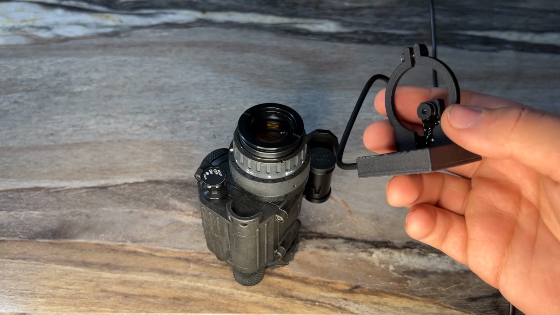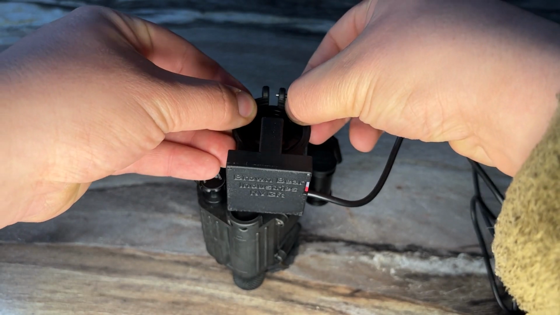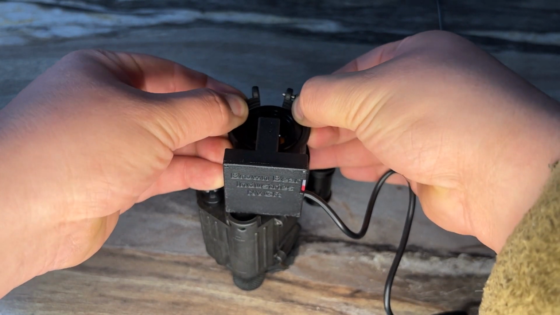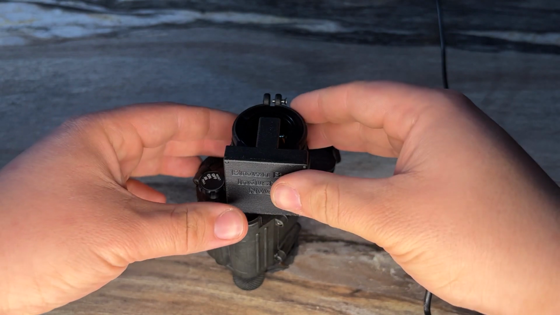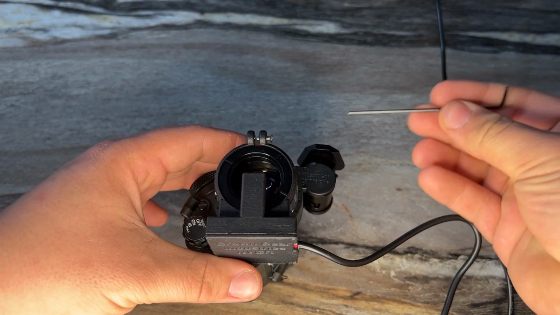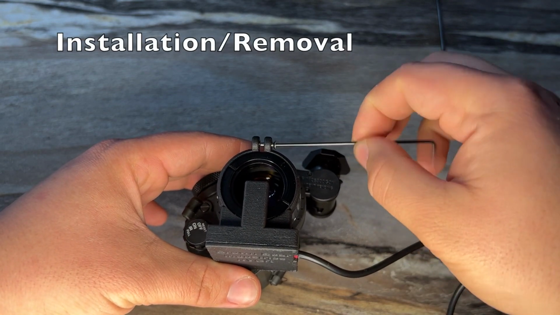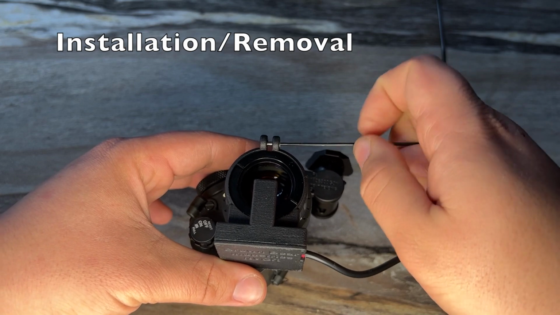Now, funnily enough, with my specific setup, a PVS-14 with my Team Wendy helmet adjusted specifically to my eye, I actually cannot properly mount the camera so that it records perfectly right side up. In fact, I found myself initially assuming that the camera goes at 6 o'clock on the bottom of the unit.